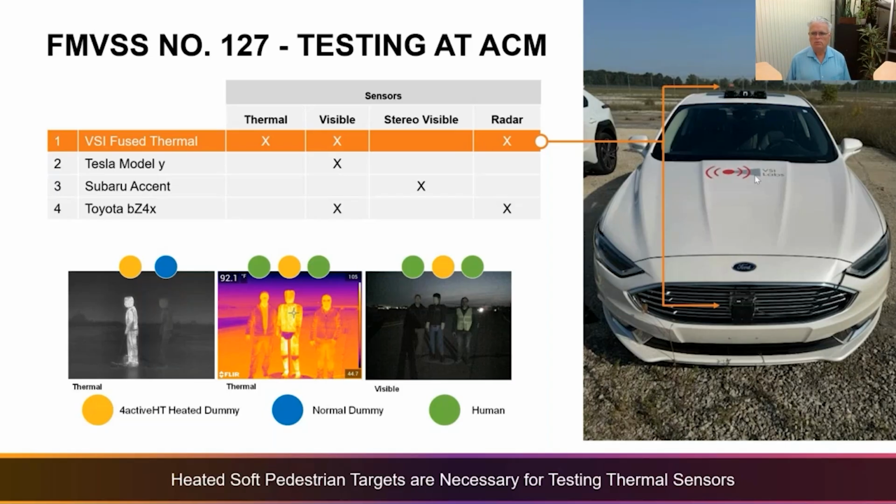So working with a partner, VSI Labs, we outfitted a Ford Fusion with the automotive specific thermal camera, a visible camera, and a radar system. And we fused these sensors together to apply brake-by-wire on the vehicle.